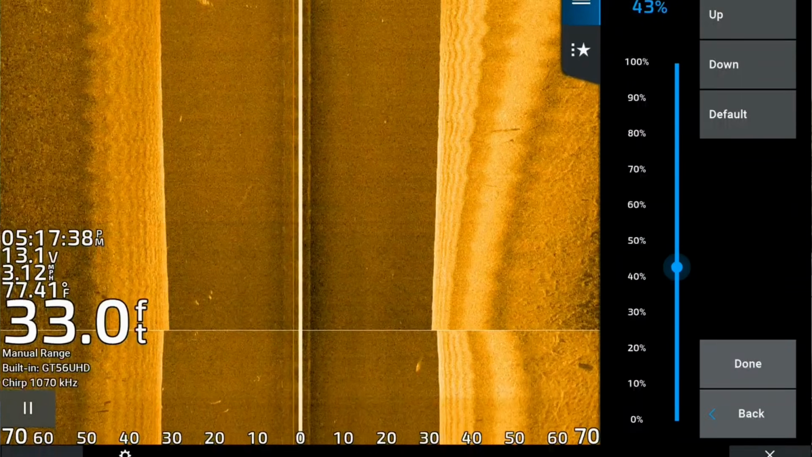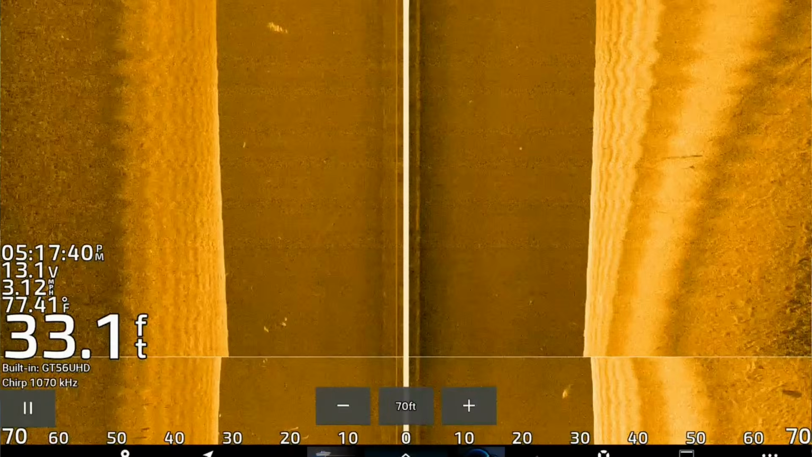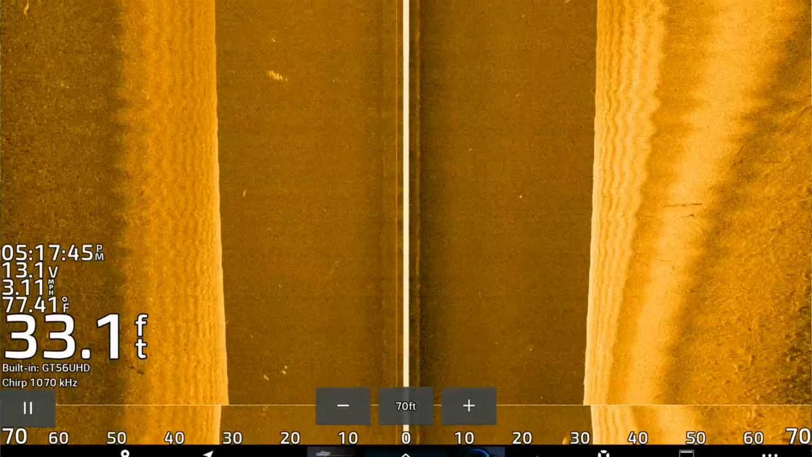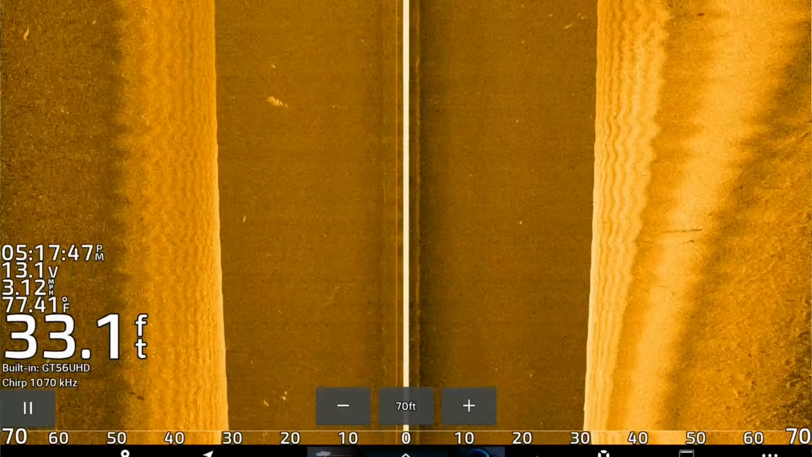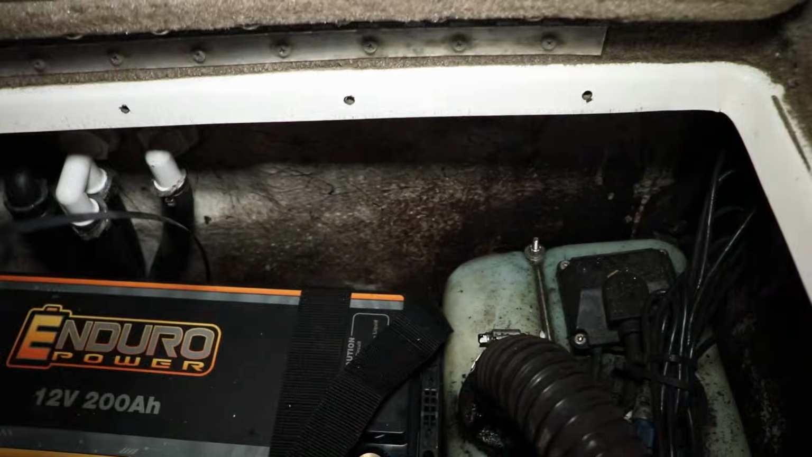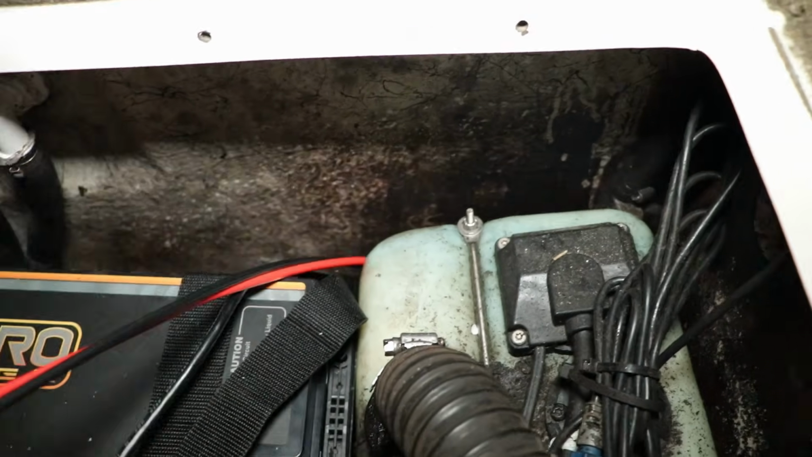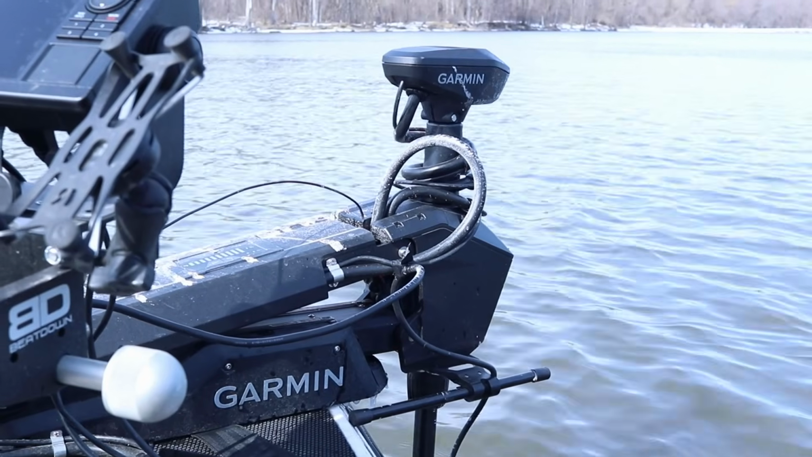I usually try to start at the default setting and then bump it a little bit lower to try to clear up the picture, but the main way you get a clear image is a clean electrical connection from a sole battery, like a house battery, directly connected to your sonar units. You don't want any interference from the outboard motor that's running or from the trolling motor if it's running.